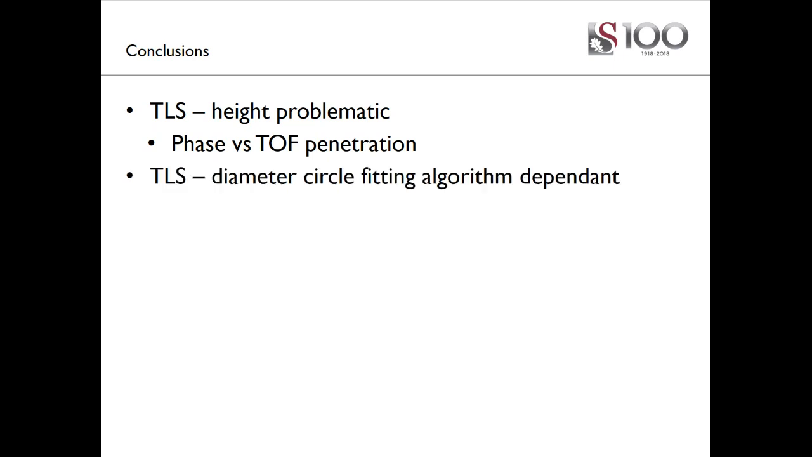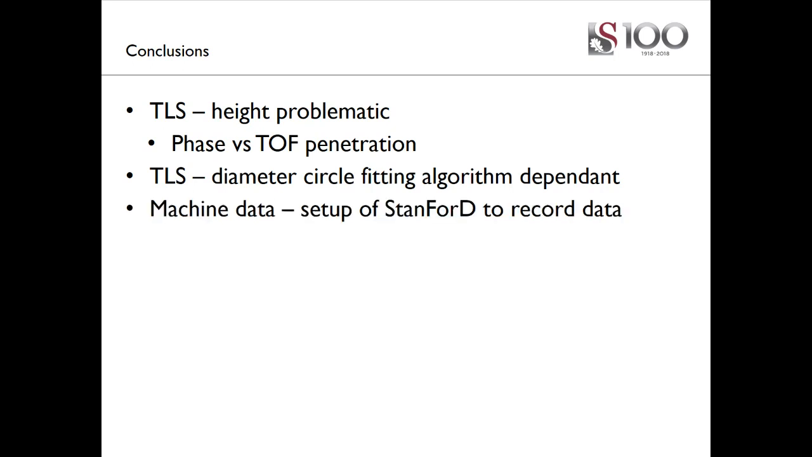The diameter circle fitting algorithm is important in the selection of the best solution for estimating the diameter at breast height, as well as diameters in the rest of the tree. With the machine data, it's important to look at the setup of the StanForD data and the records that are logged at the time of harvesting, as well as the calibration of the machine caliper.